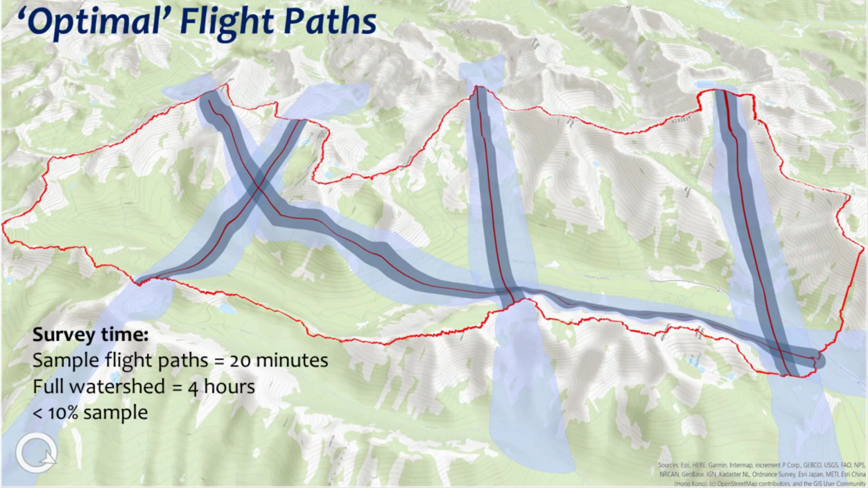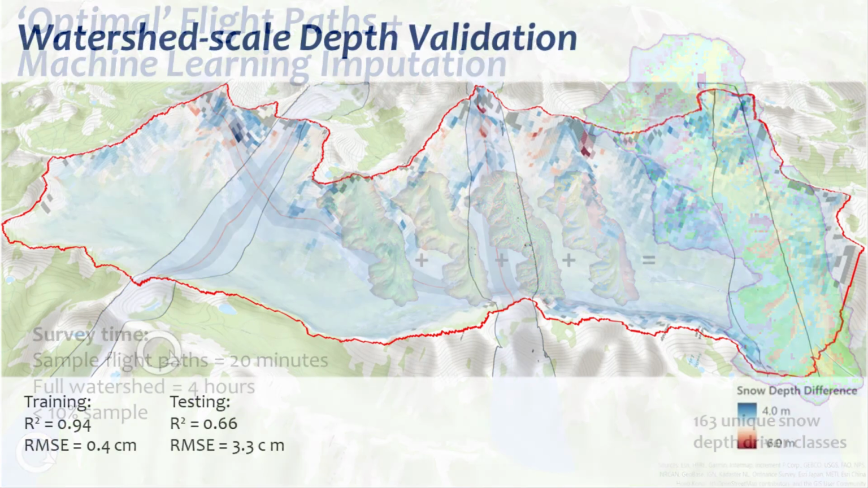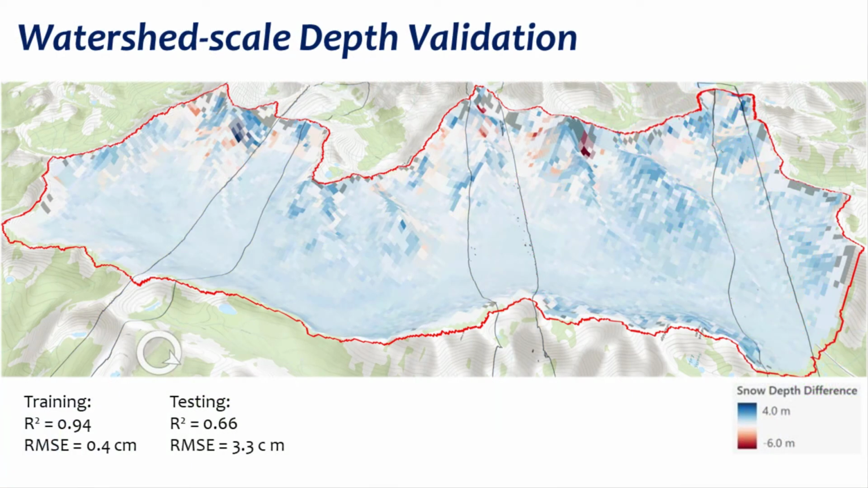To test this approach, Celeste has designed sample flight lines across the West Castle using a least cost path analysis to cover most of the dominant snow depth driver classes. Then, using random forest imputation, snow depth for the remaining watershed area can be imputed. Initial results are encouraging, with watershed-scale test data producing an R-squared of 0.66 and RMSE of around 3 centimeters.